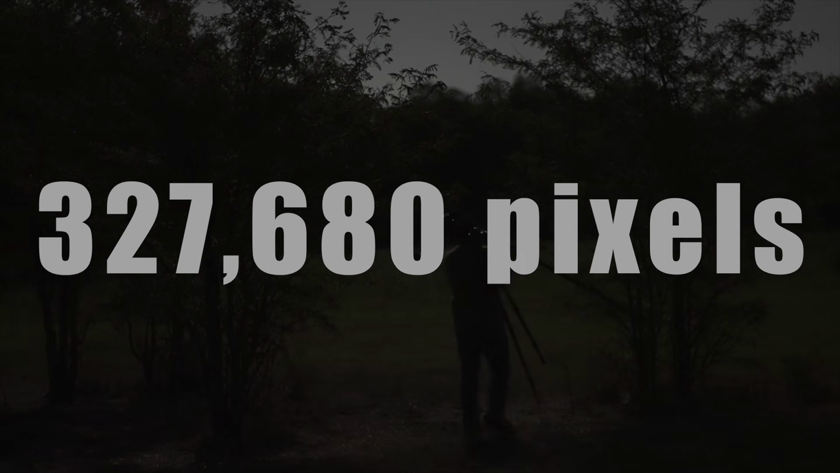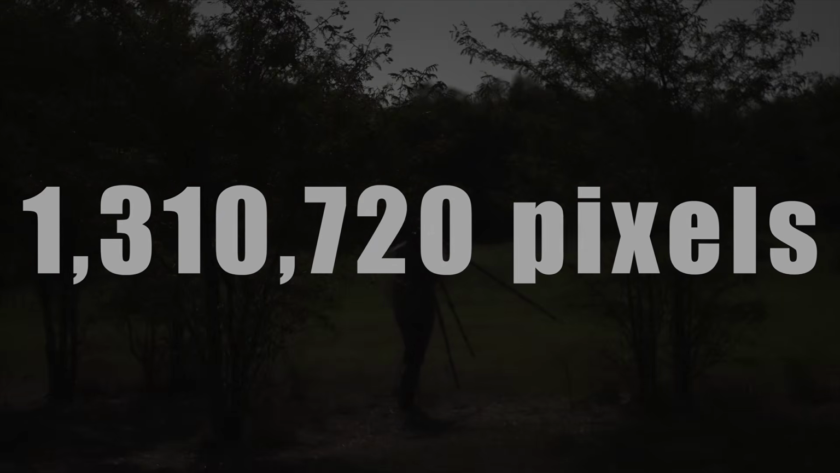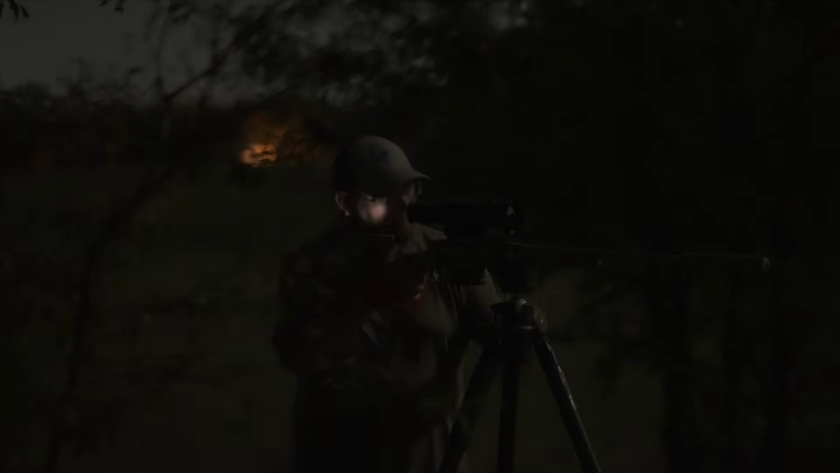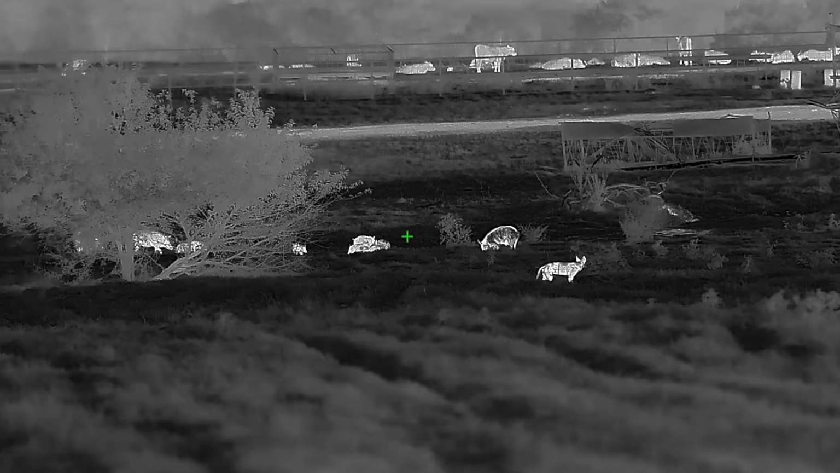Just to give you an idea of the technical difference, the best 640 resolution unit out there has roughly 328,000 pixels. The 1280 has 1,310,000 pixels. So in a nutshell, the RS-75 has almost 1 million more pixels than the best 640 resolution unit available on the market. And I promise you, once you look at this display, you can tell it.